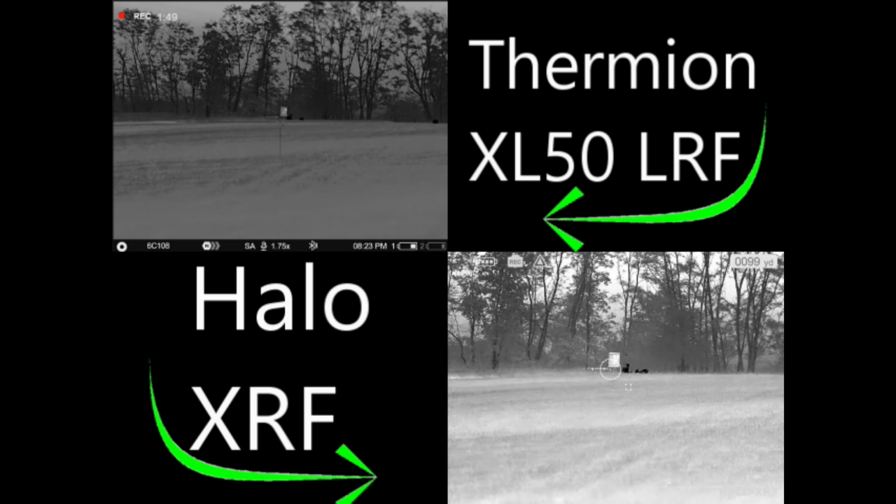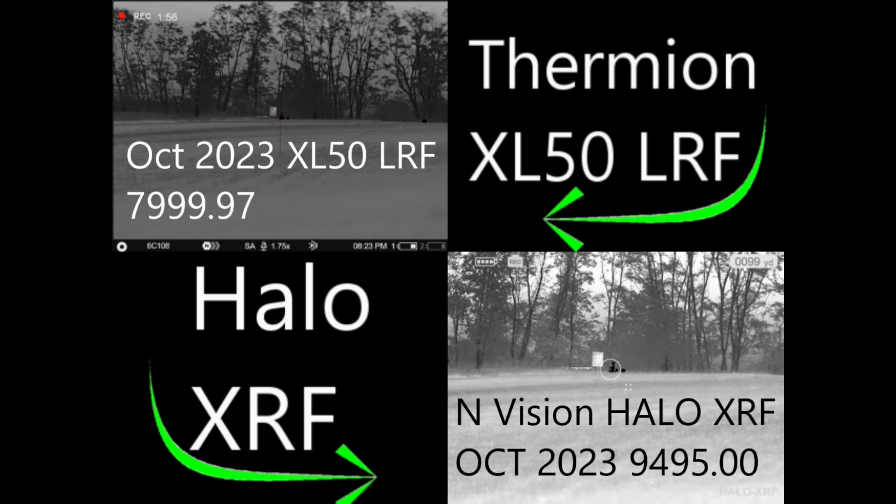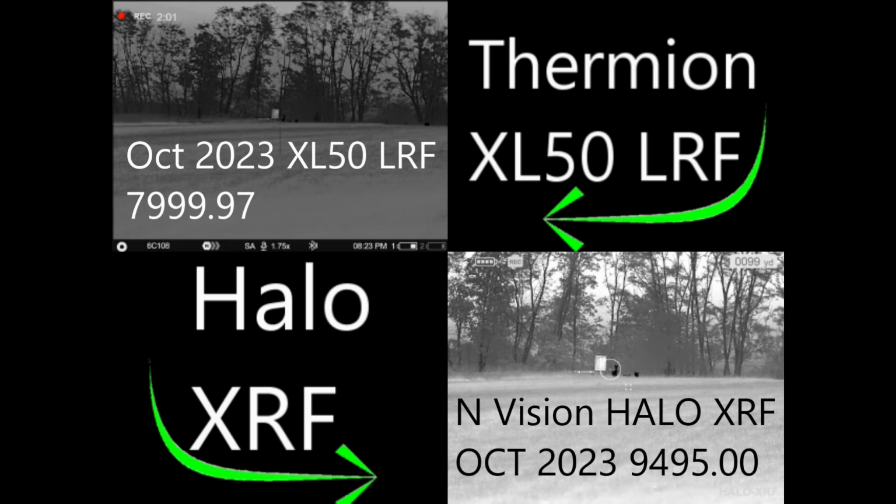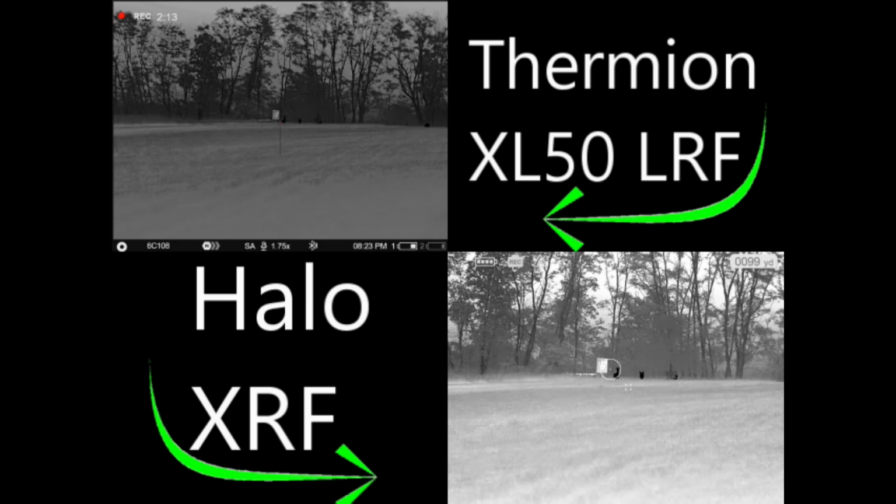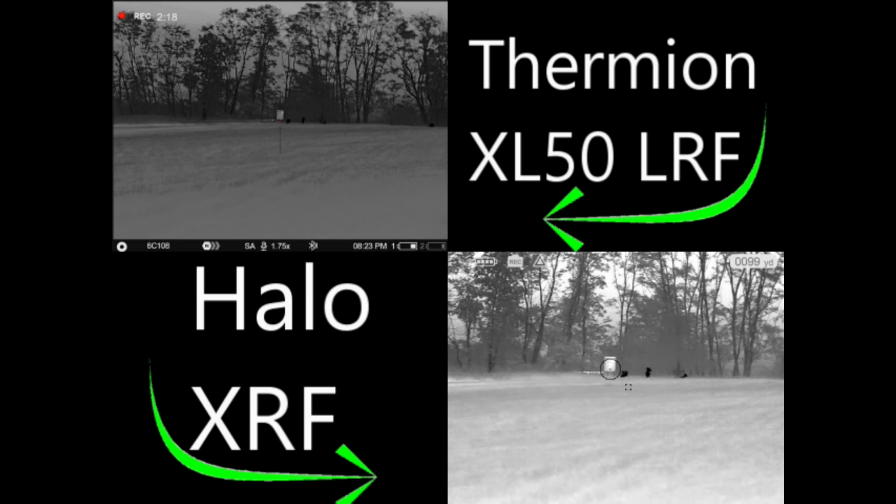So we have a much bigger 1024-768 sensor in the Pulsar versus the 640-480 BAE sensor in the N-Vision unit. So they're running more magnification and narrowing the field of view to try to attain the same resolutional clarity. And if you do the math, according to their magnification numbers, they should be about 1-to-1. So I'm expecting resolutions to look similar, but I think what you're going to see is that just won't be the truth.